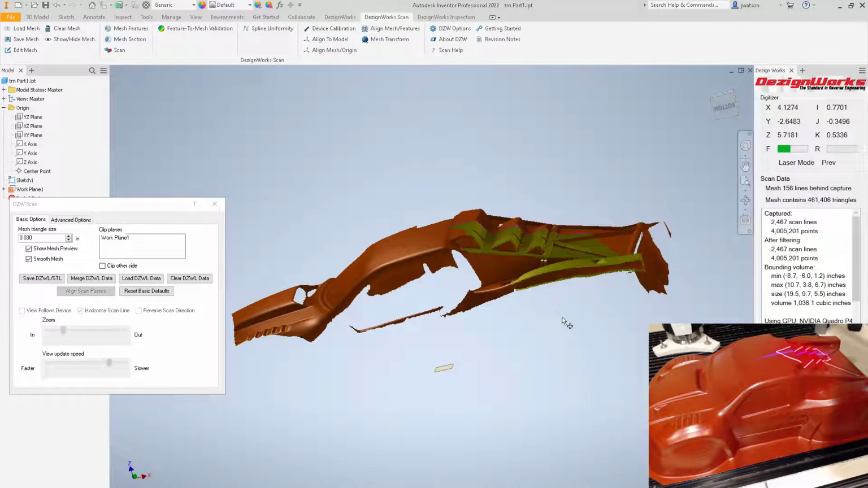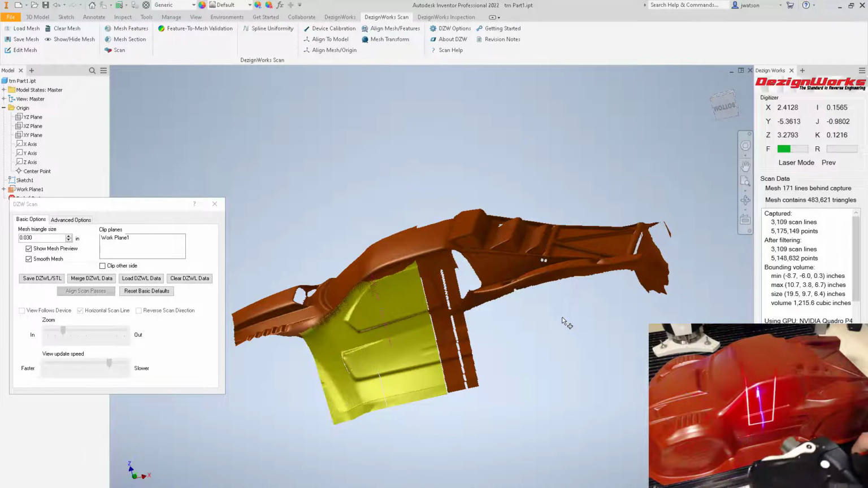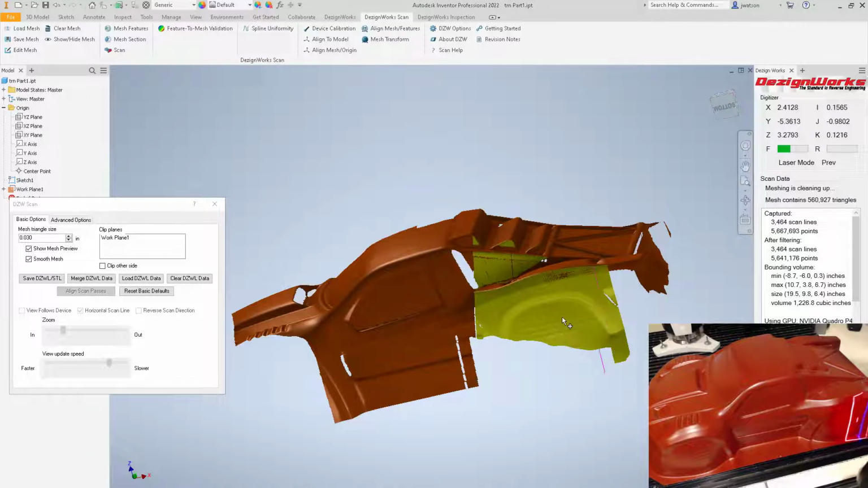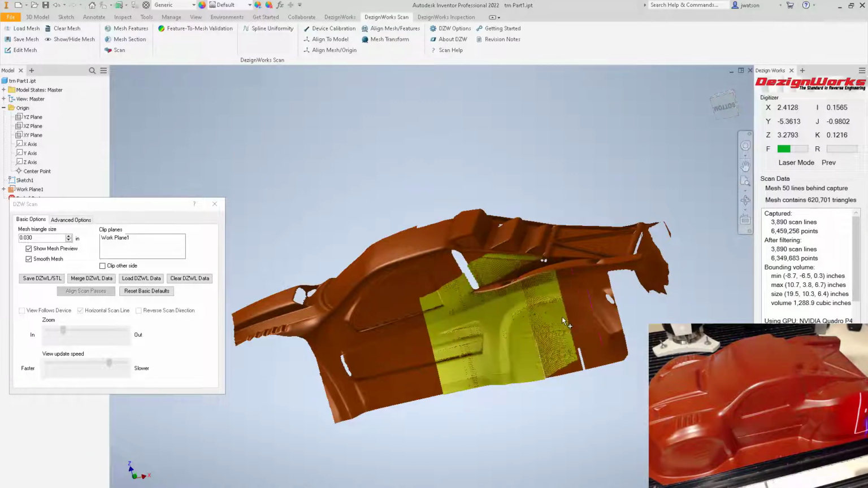So let's say I'm going to the side. I'm going to tap the button to stop. I'm going to move it down here. You see the preview line? Tap it to start. What you're doing by starting and stopping is, when you're dragging all around, you're eliminating the chance of getting some erroneous data. We'll tap it to stop.